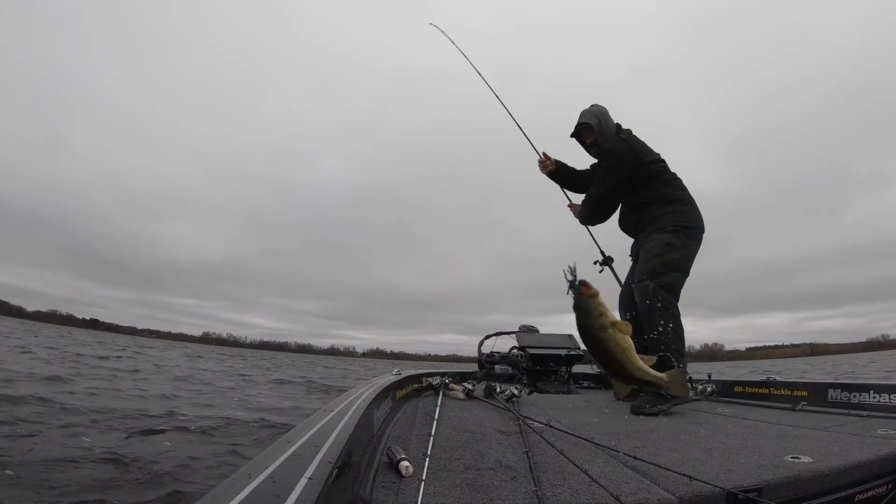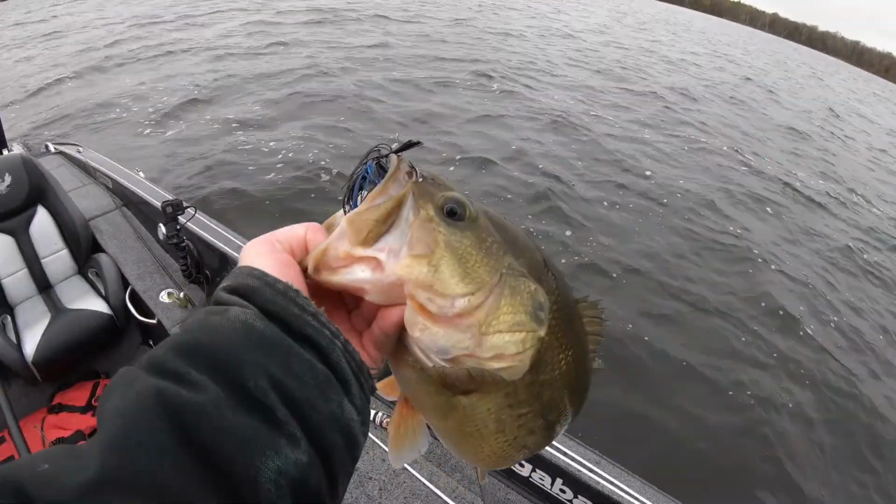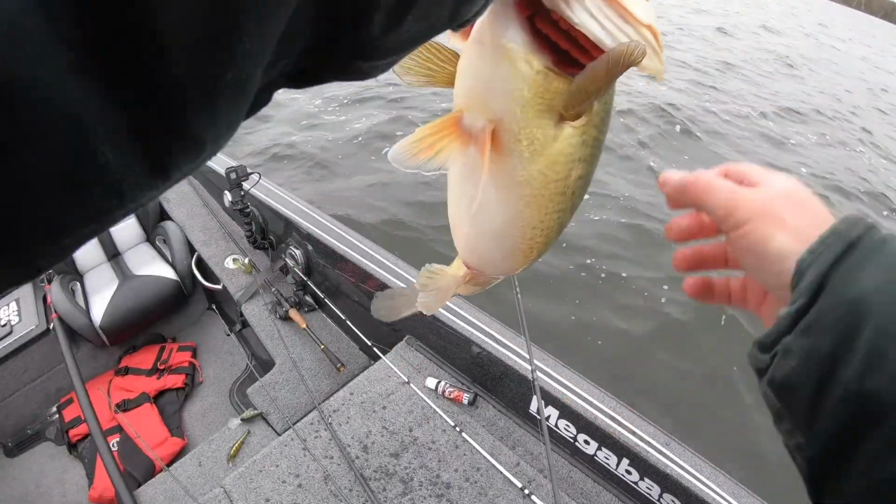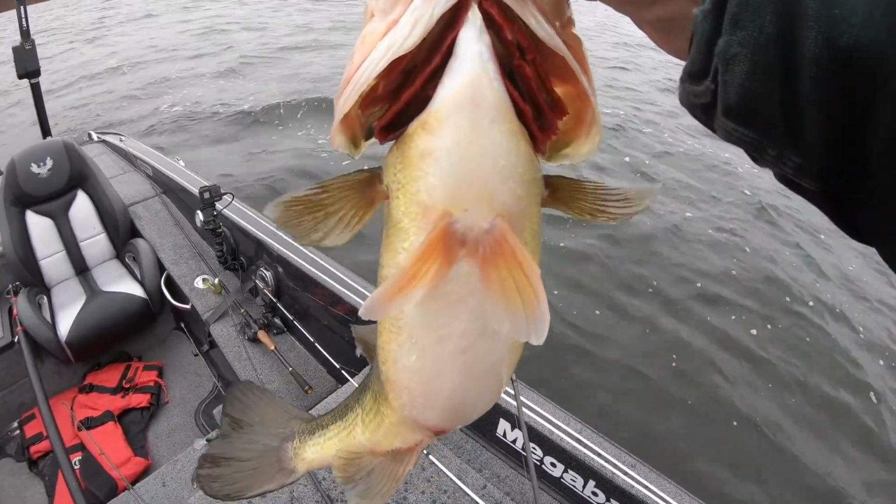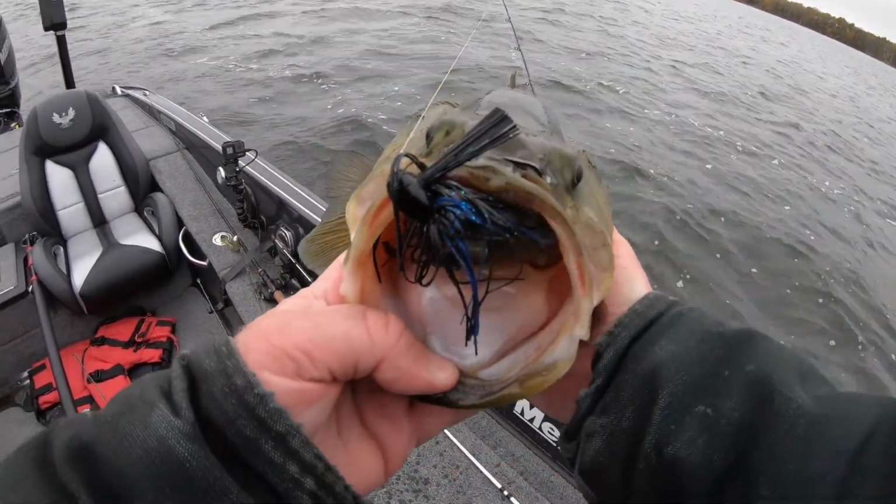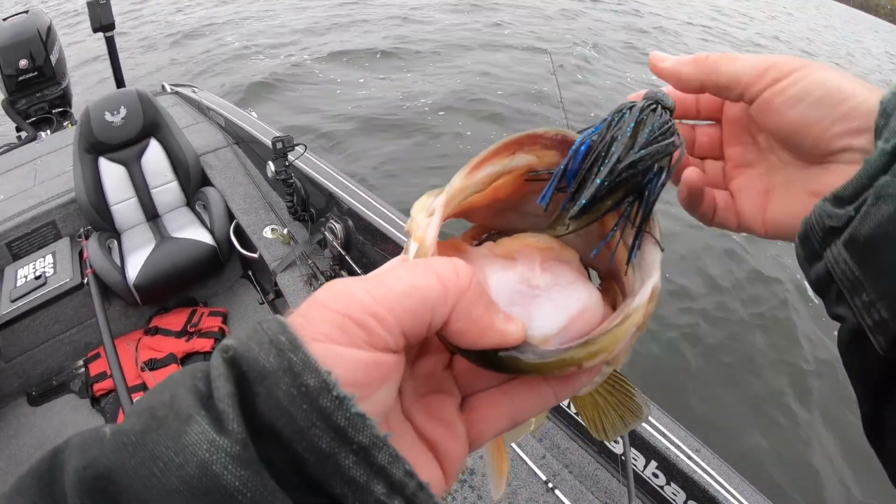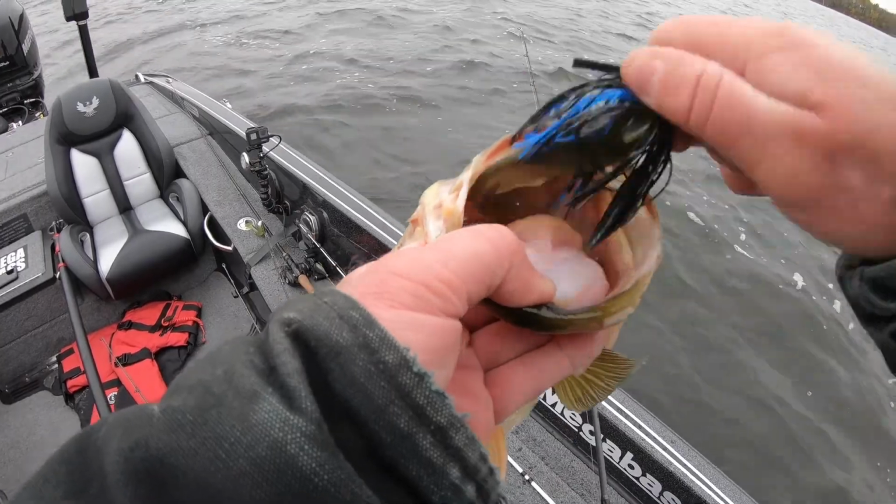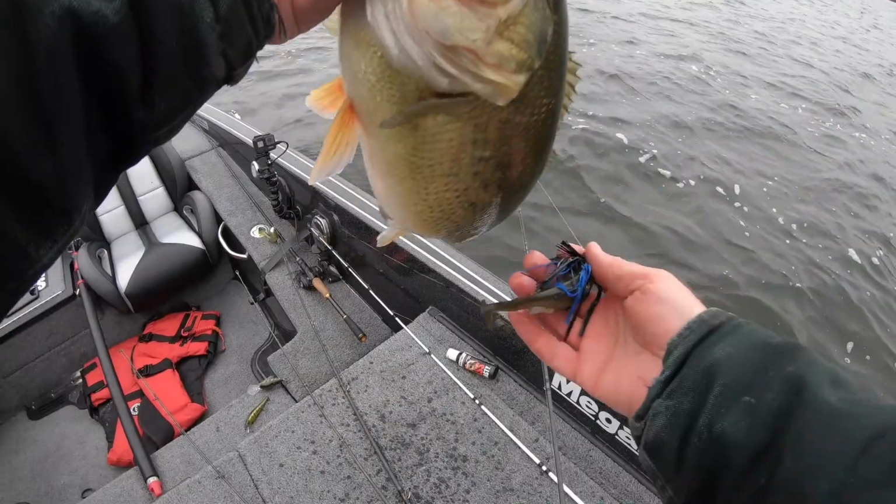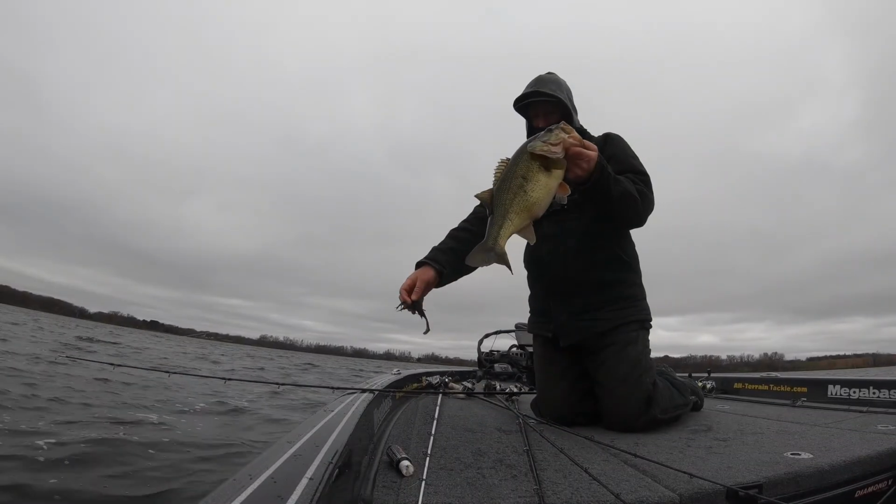Here's a dandy swinging into the boat. Just an absolute fat fall fish. You can see that black and blue jig with the spark shad hanging out of its mouth. Look at the belly on that thing. Big old bucket mouth. Those fish are feeding and they're looking for a big profile bait. You can see how good that green pumpkin spark shad goes with that dark looking jig. Man, what a beautiful fish and a great way to start the day.